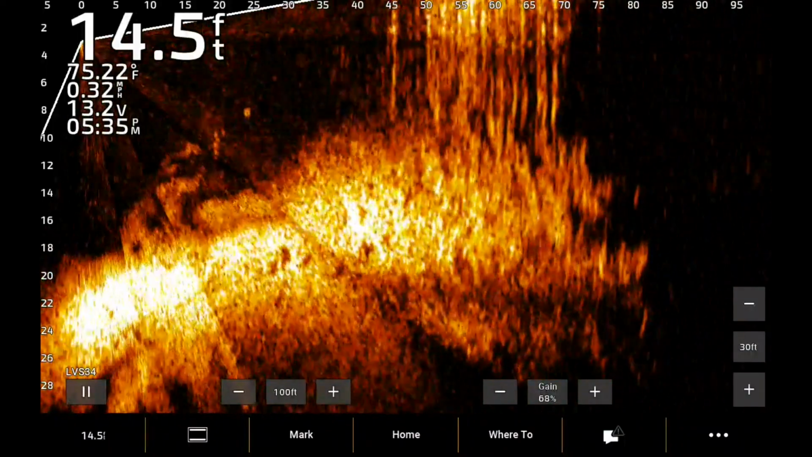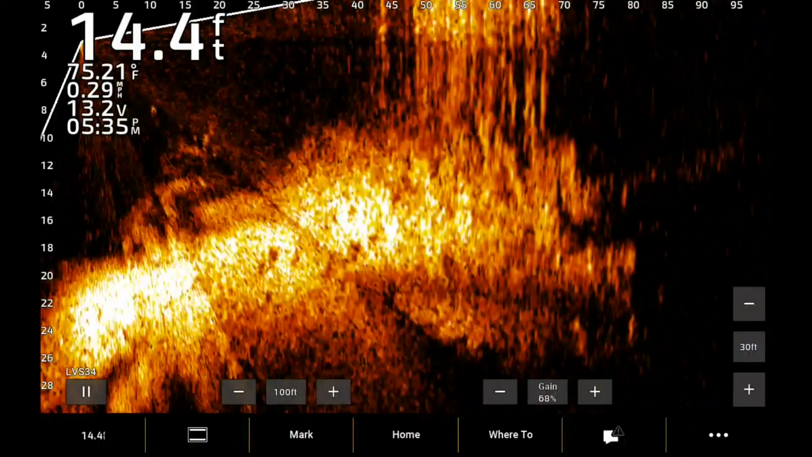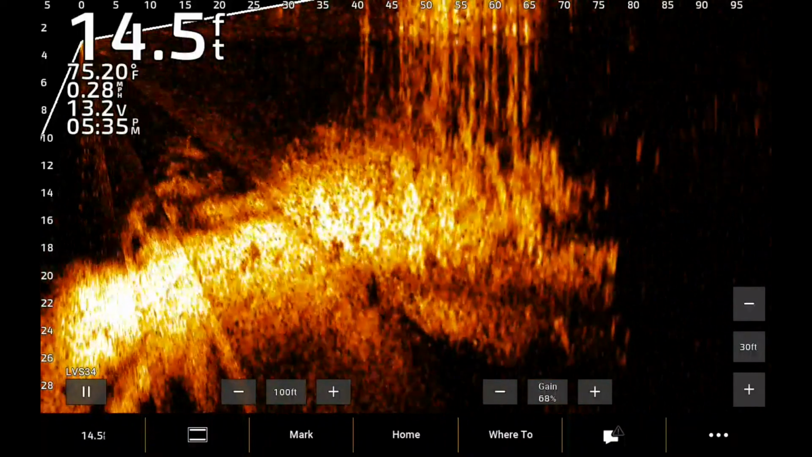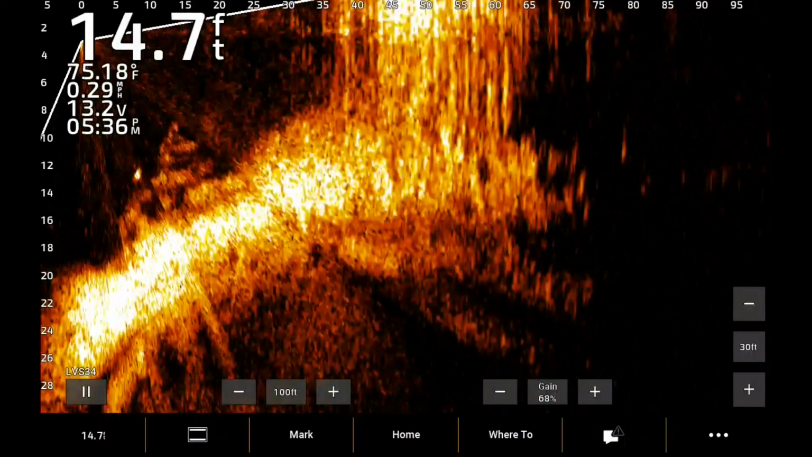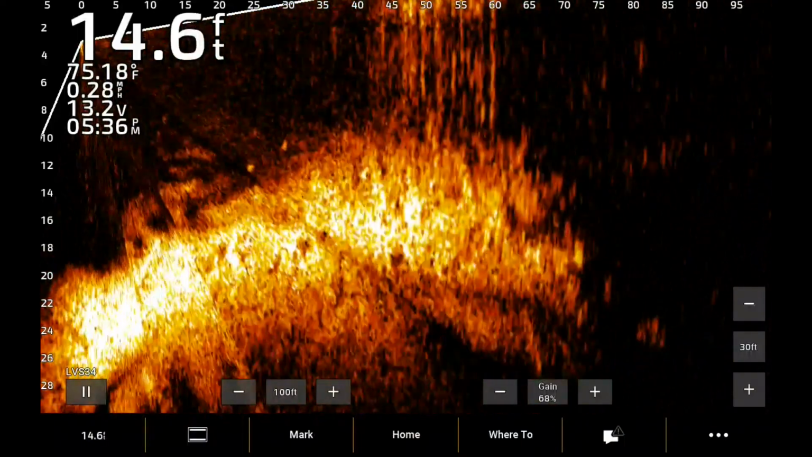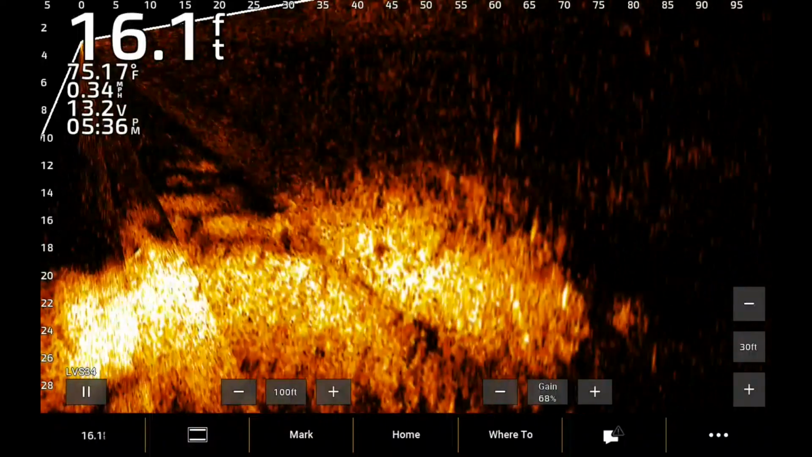You can see some brush right there to the left of the screen. Now, the left of the screen is going to be where the boat's at. The boat is sitting right here at the very top left of the screen. So you're looking out on this one, 85, right at 100 foot, and you're looking down about 20 foot deep right under the boat. And you see that fish, there's a fish coming around right under the boat, about 5 foot out from the boat. There's another one at 25 foot out.